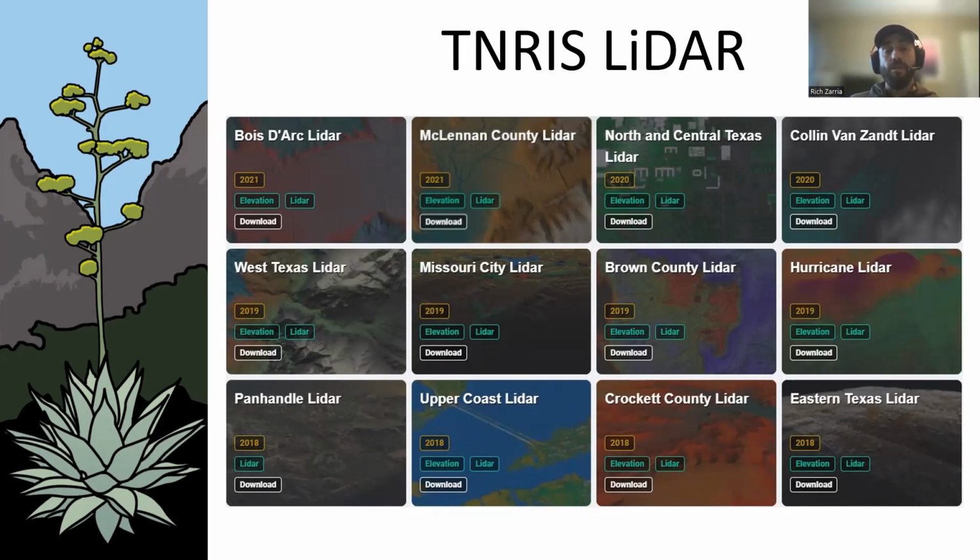They host multiple different resolutions depending on the age. The oldest ones are a poorer resolution, and the newer stuff gets better and better as far as resolution. I primarily use 50 centimeter and 70 centimeter sets.